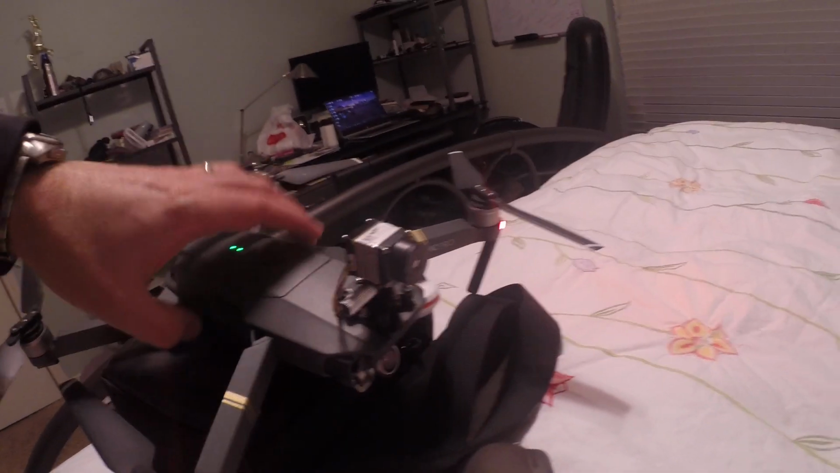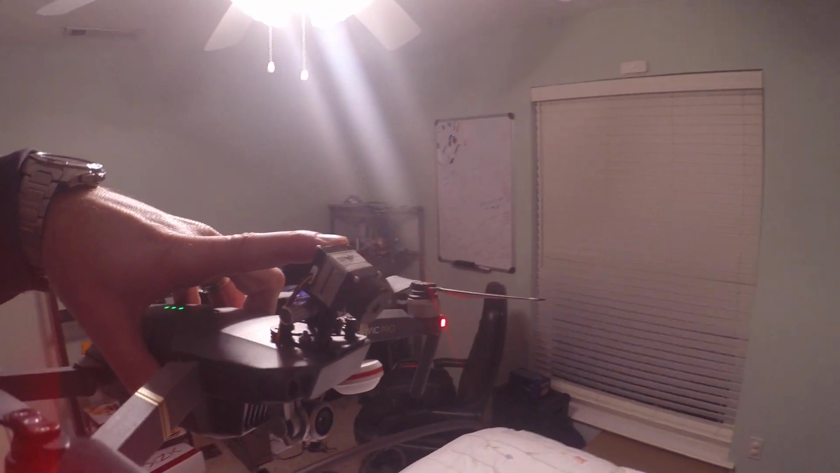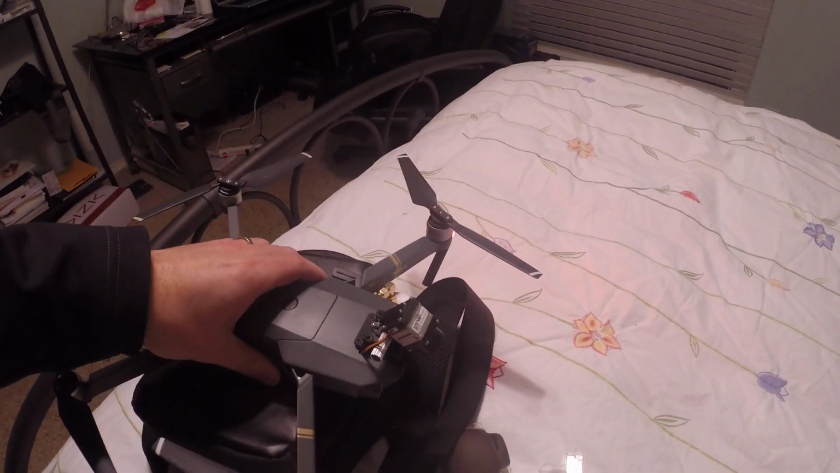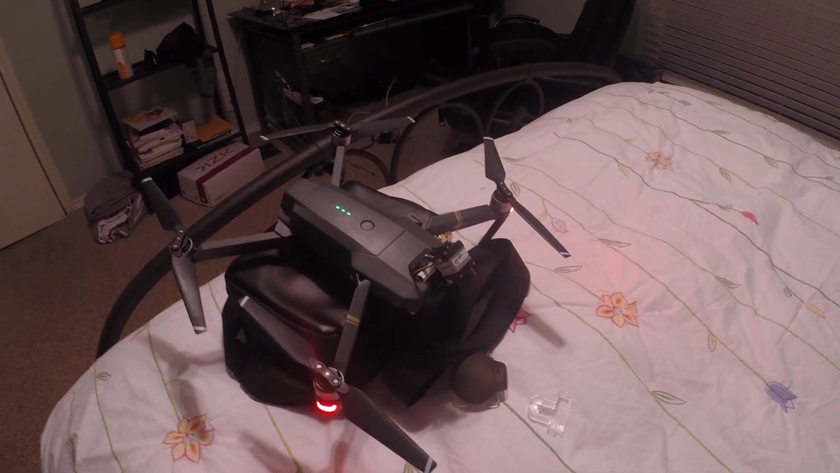In this case, it's got a vibration dampener on it, and it is fully adjustable in terms of angles of approach, and all of the factory components off the DJI drone in this case are still functional. So, just put this together, and looking forward to taking it out for a flight.